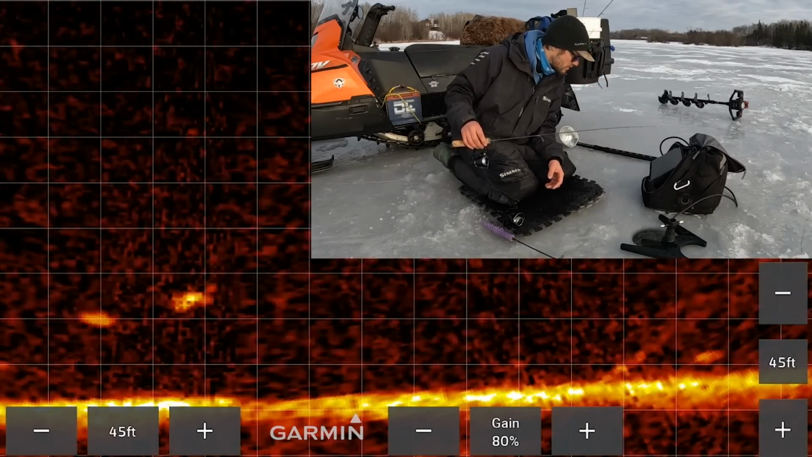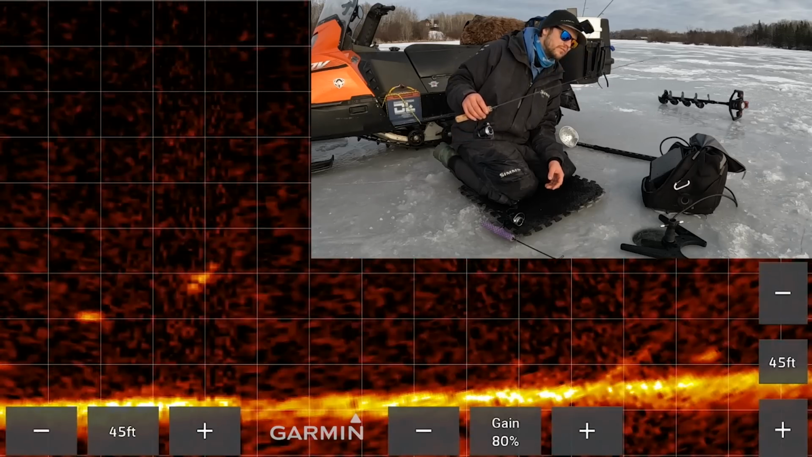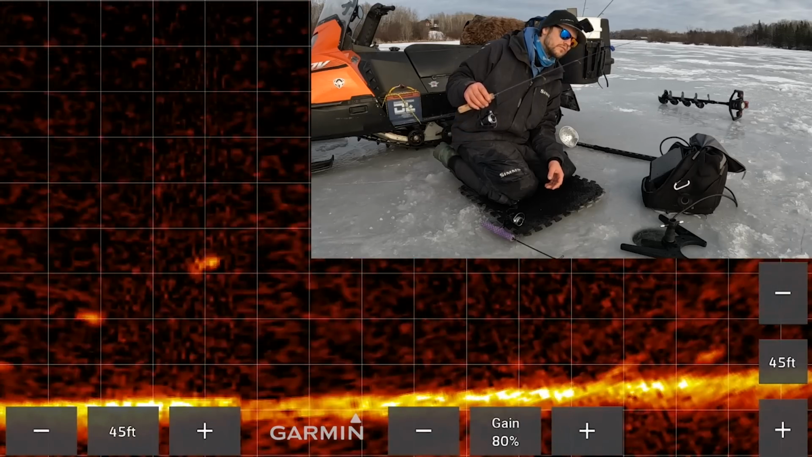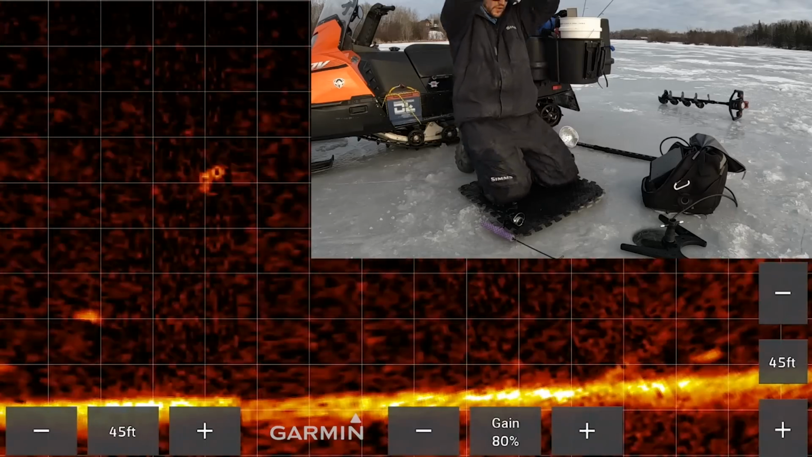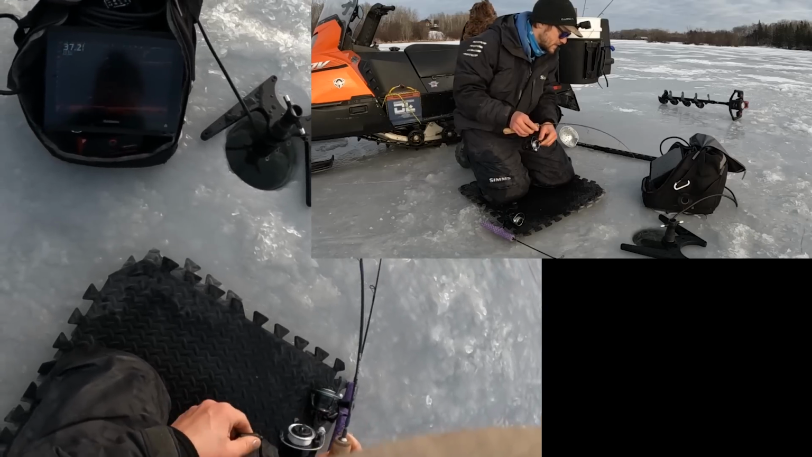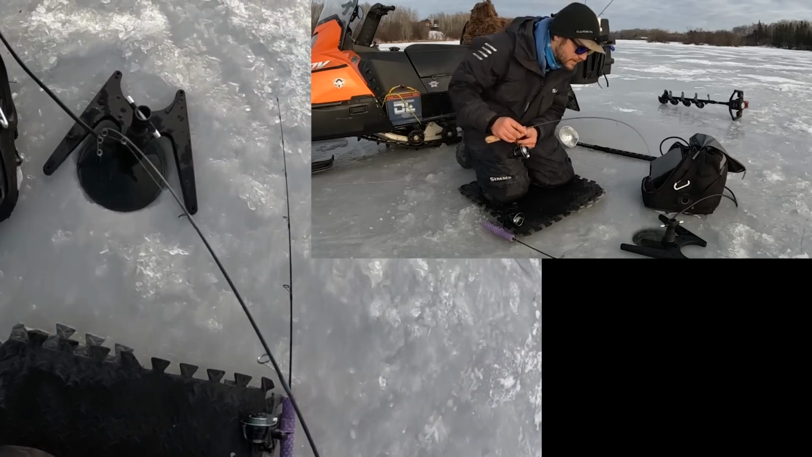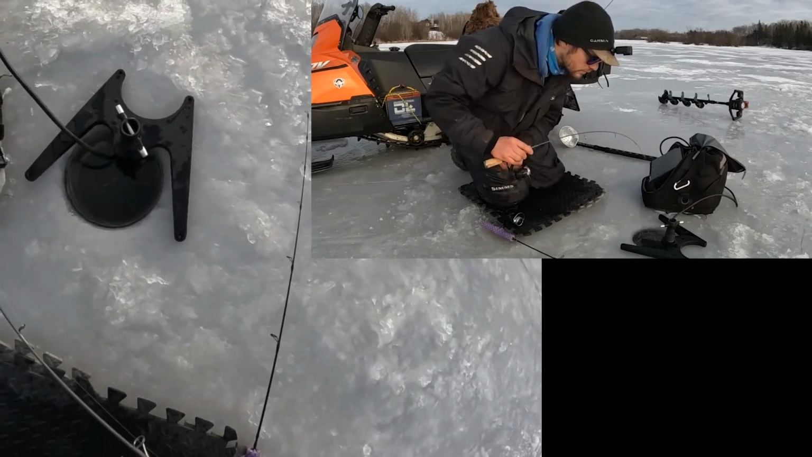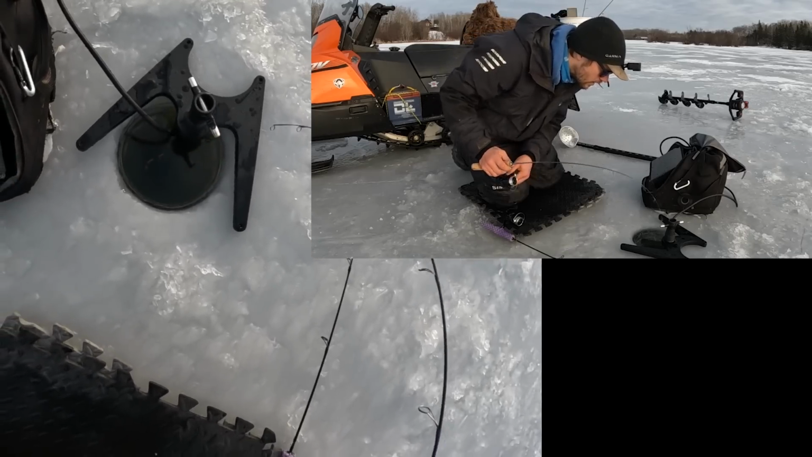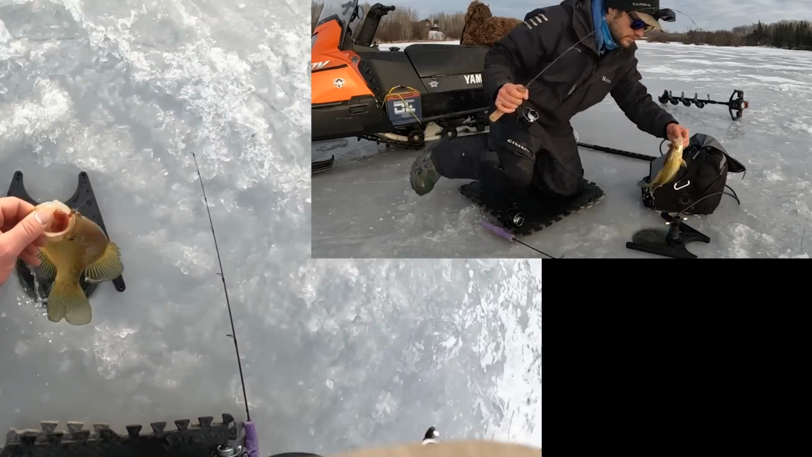Here comes another one. Did I miss him? Oh, he's on. Man, it's hard to feel down there. Like, we're down there. We're in the deep deeps. This is out of 34 feet. It feels like it might be the biggest one. What do we got? Oh, it's pretty nice. Yeah, I think that's the biggest one.